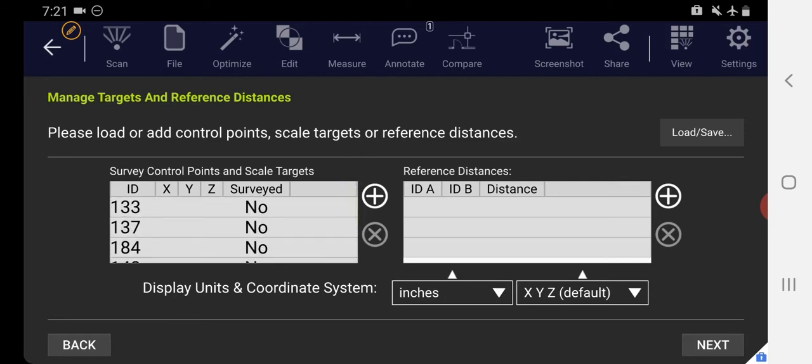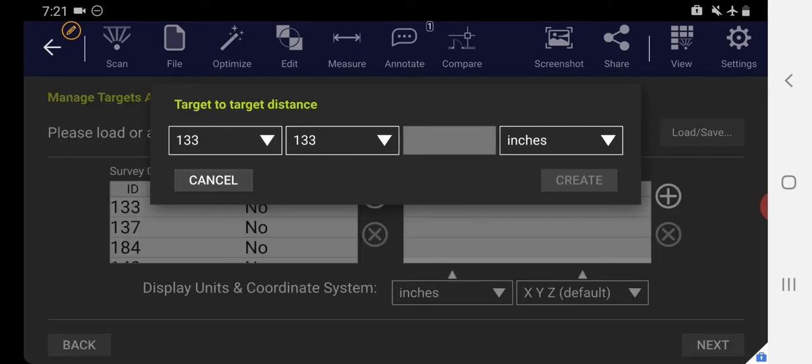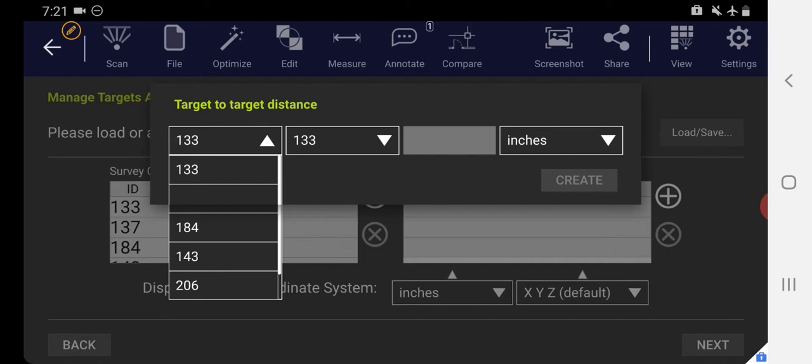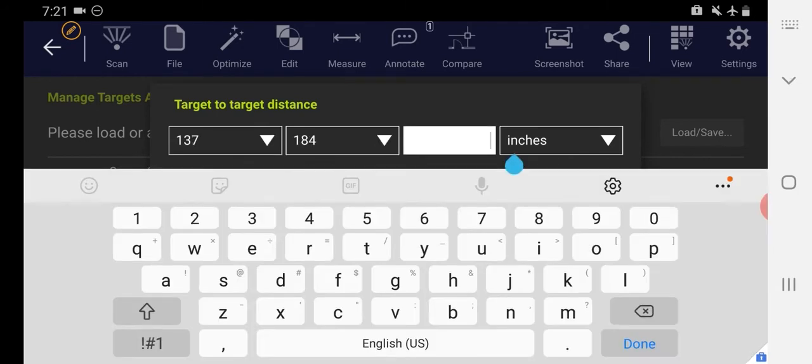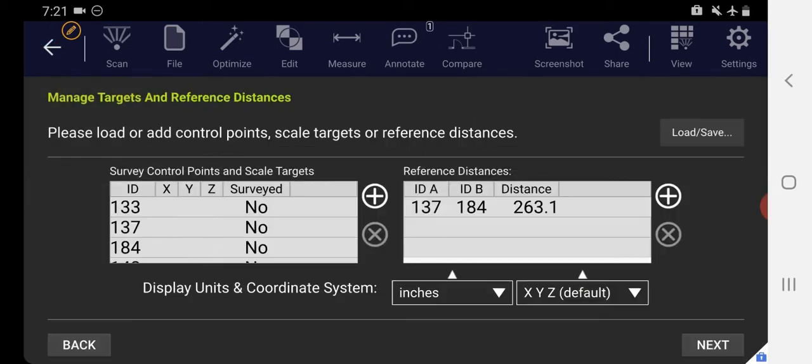So now I see I have each of those 6 targets with no XYZ coordinates. This is a very similar workflow. If I did happen to have known coordinates for those targets, you'd put those in here, but in this case it's just a measurement. So I've created the targets without coordinates, and on the right side I want to add the reference distances. So I hit plus, and I'll select the measurement from 137 to 184, which is 263.13 inches.